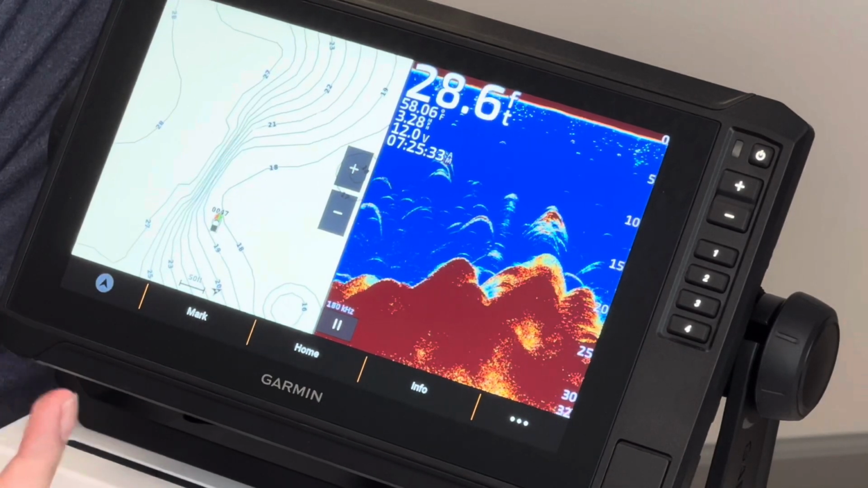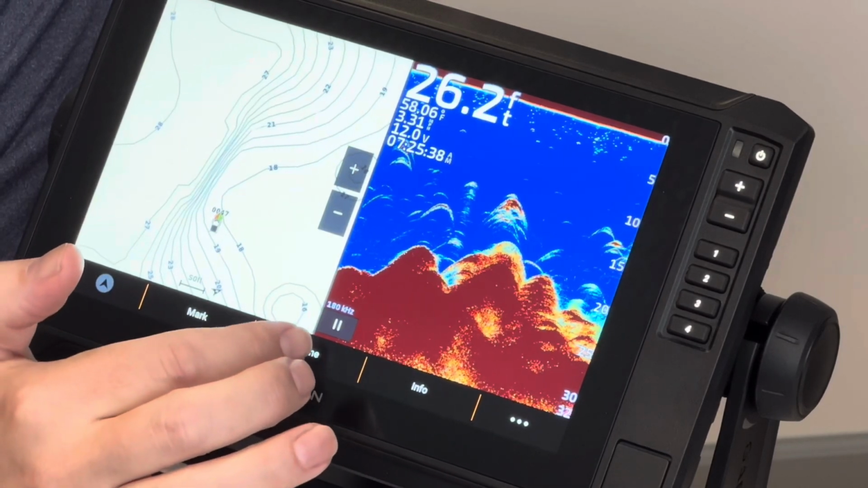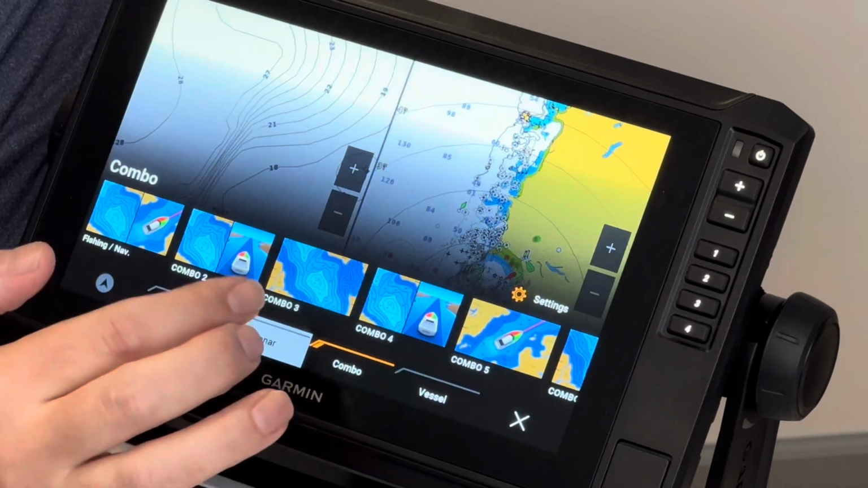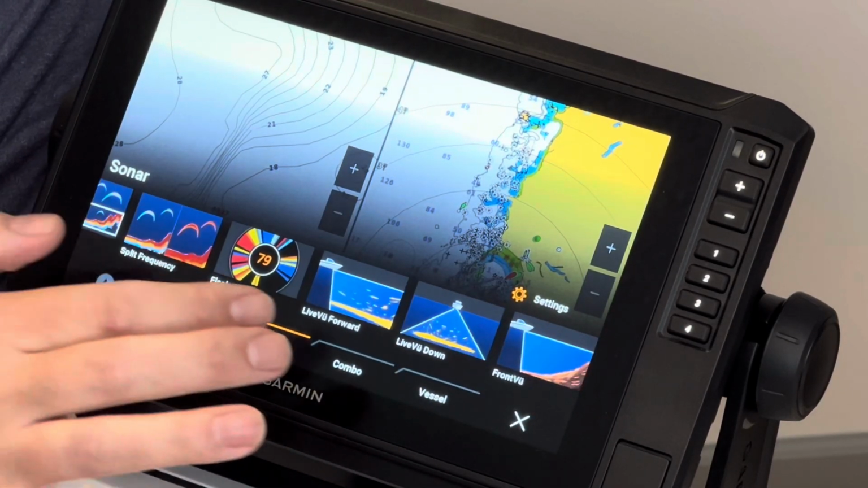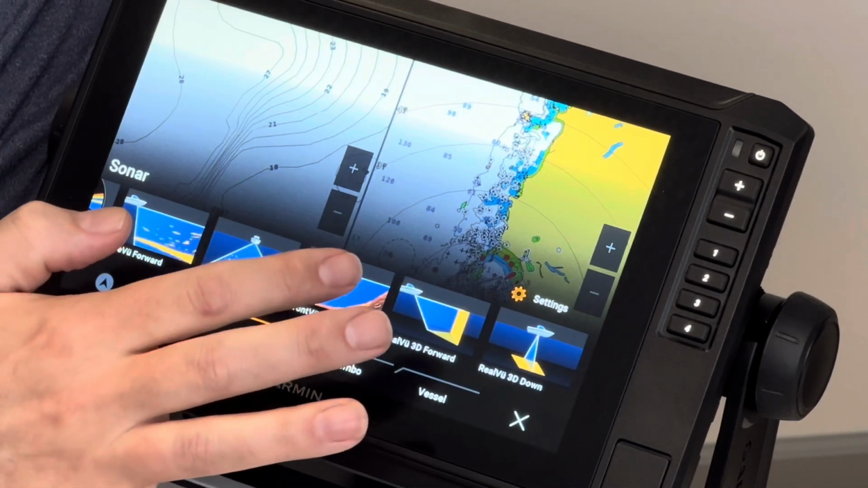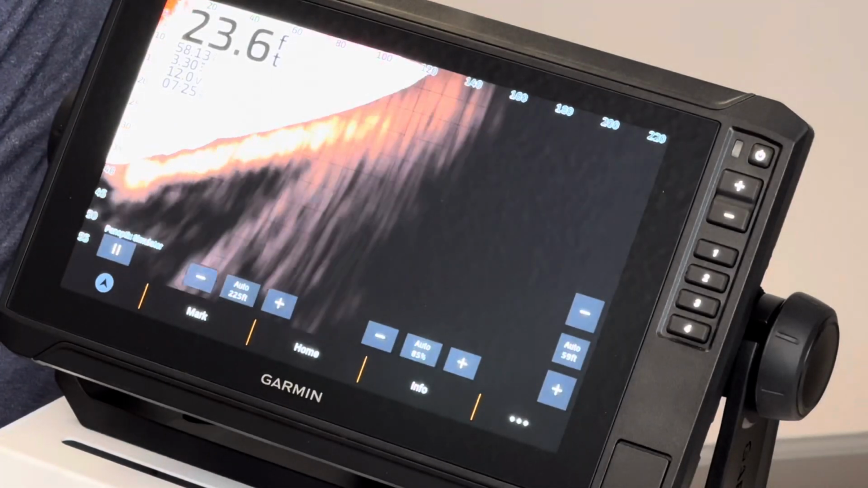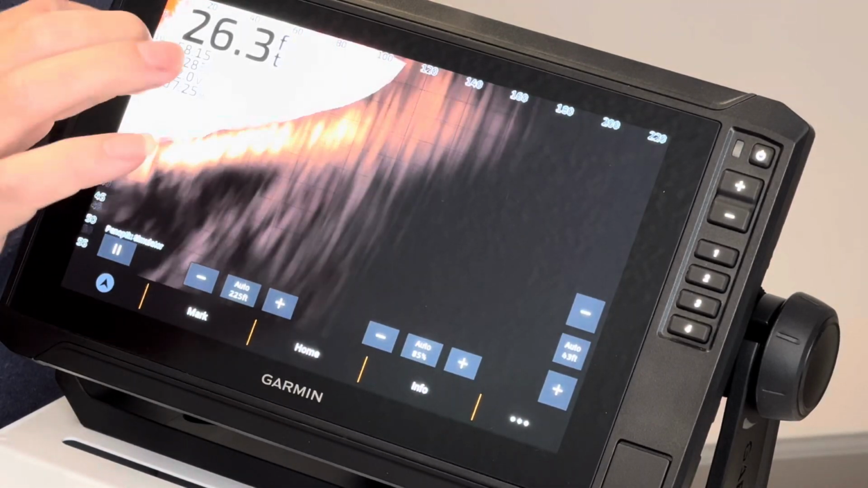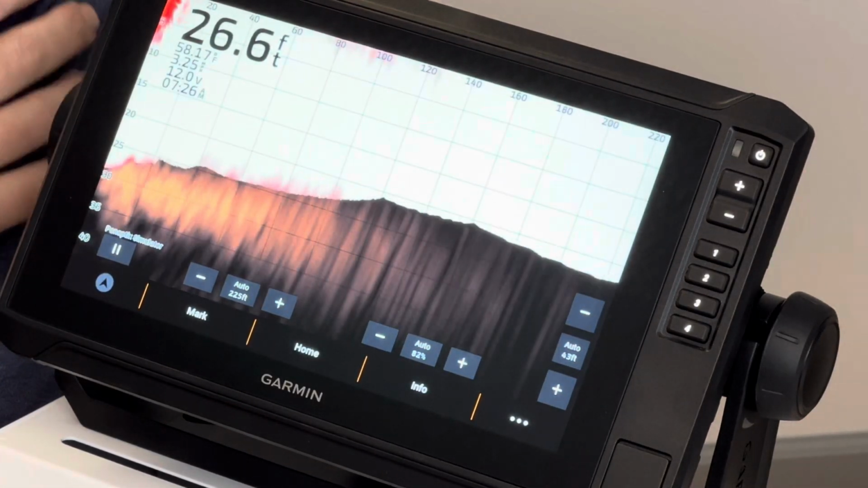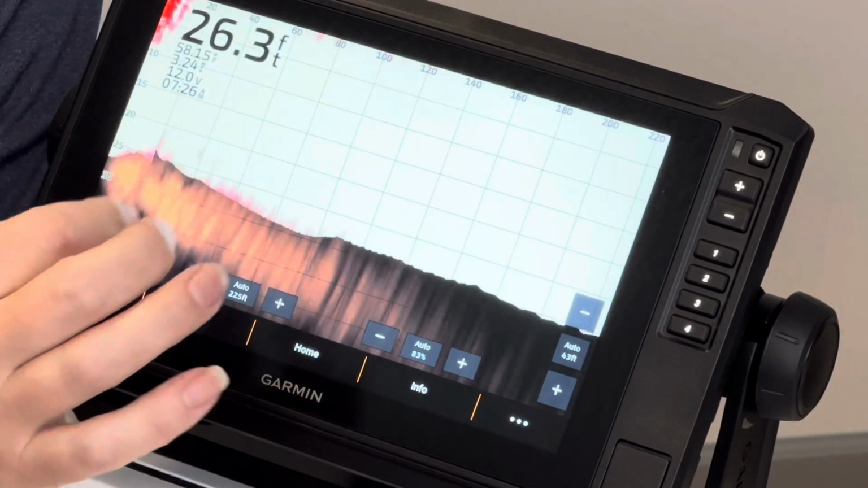And what that also does is when you go to your screen, if you have that option enabled, you would go to your chart page or any page here and pick sonar. Again, you would slide across and then you would have your different options for Panoptics and Live View. So this would be a demo version of what it would be showing us off the front. So you can see it is showing in real time things moving around as we move across this body of water.